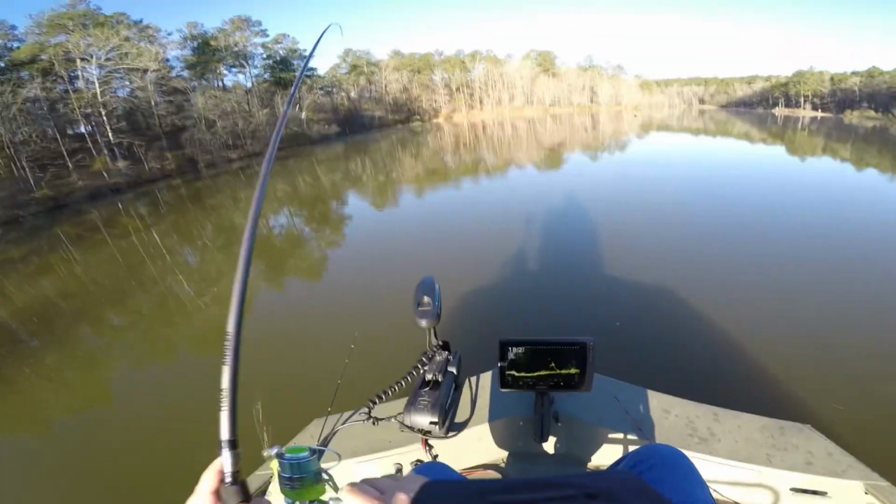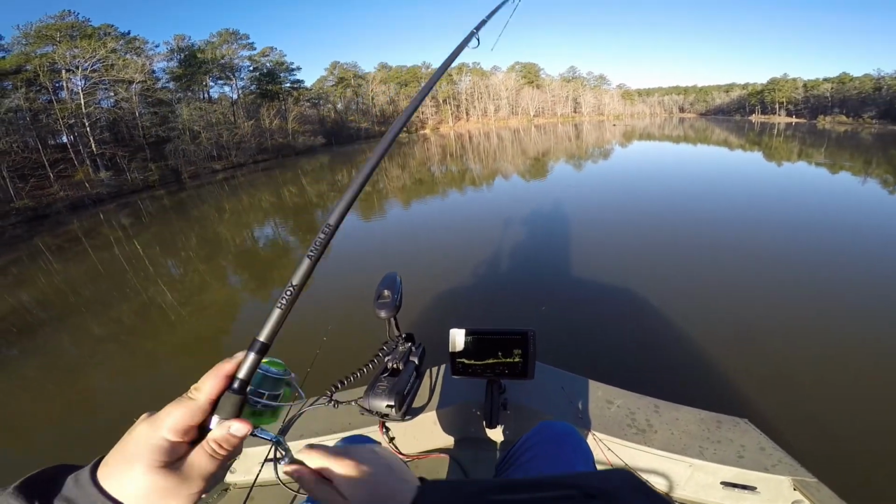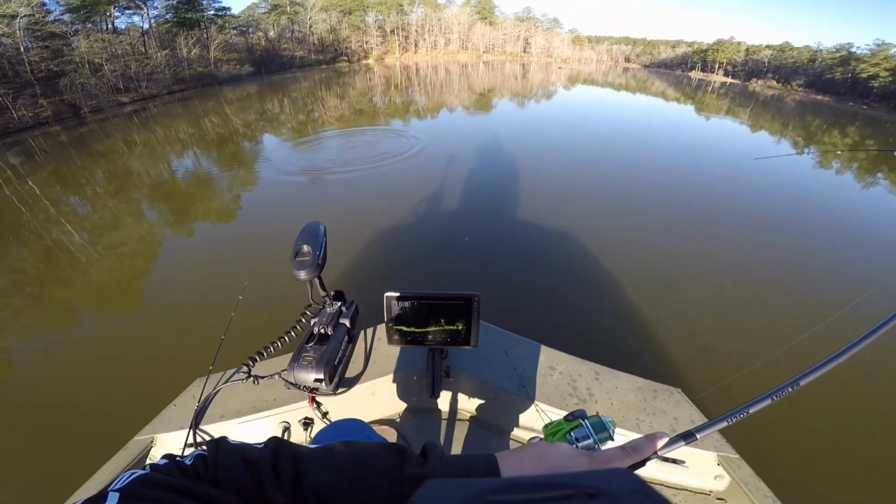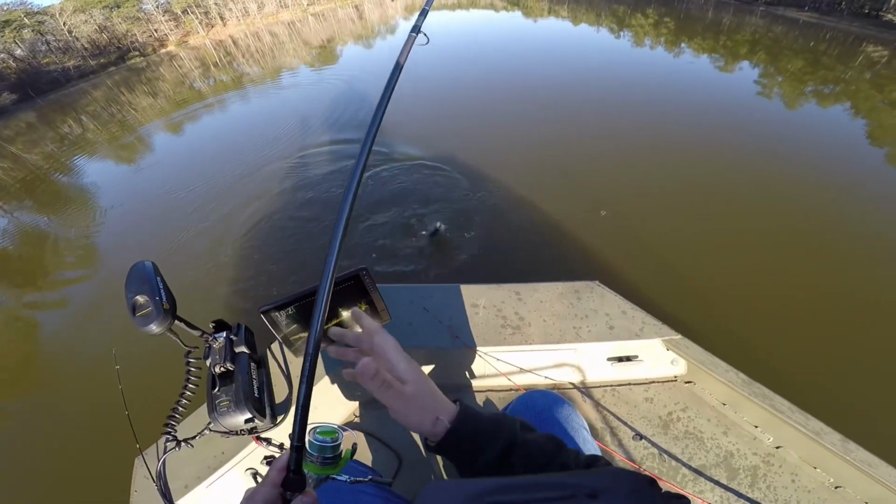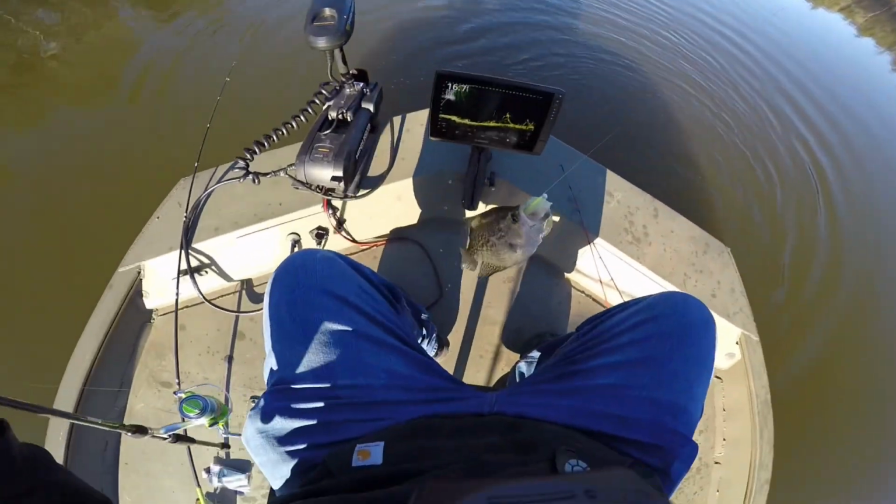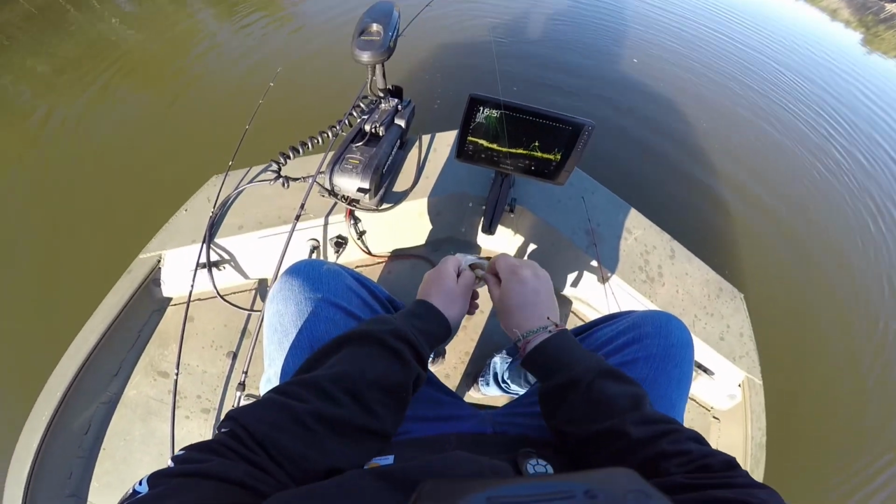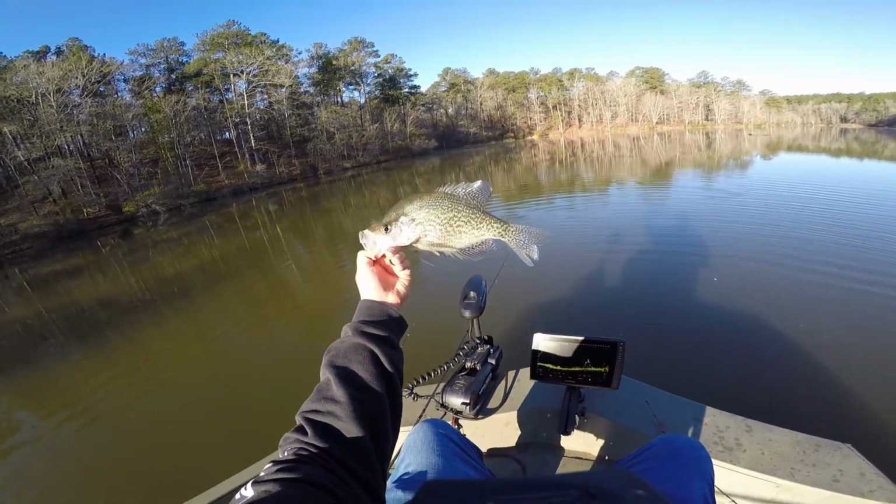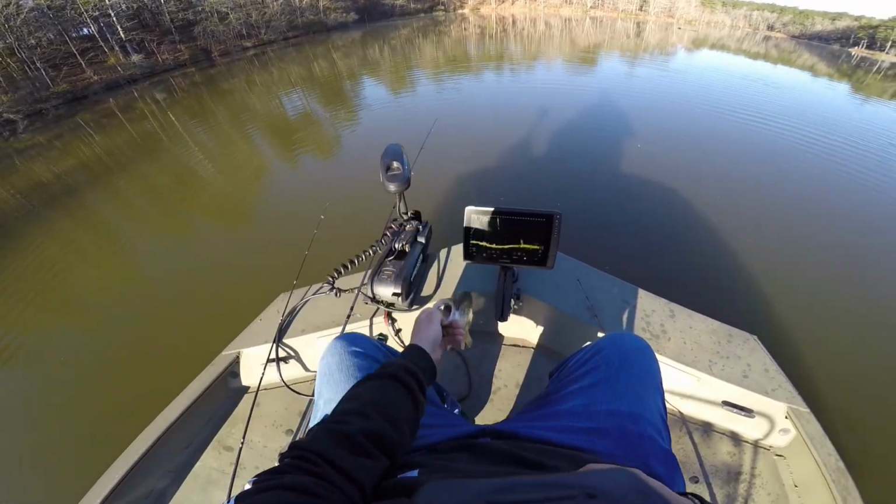I got one fall on it there. There he is. Oh my goodness gracious. You would have never in a million years told me that that's what that was. That is a giant, giant crappie. I have never in my life seen a crappie that big.